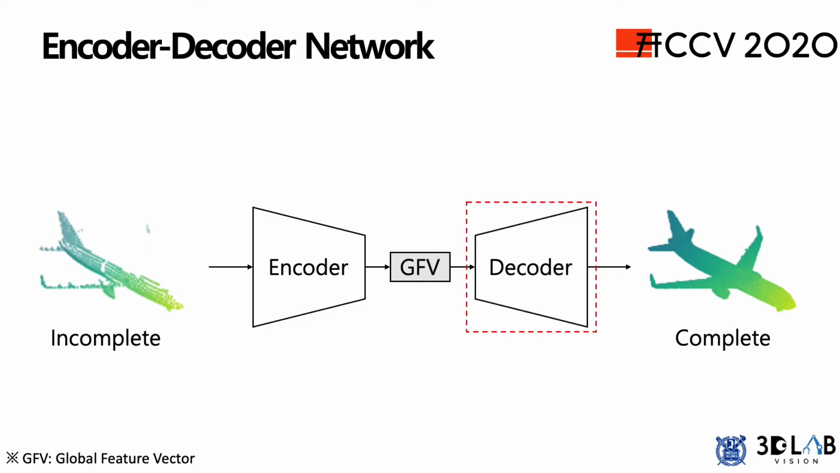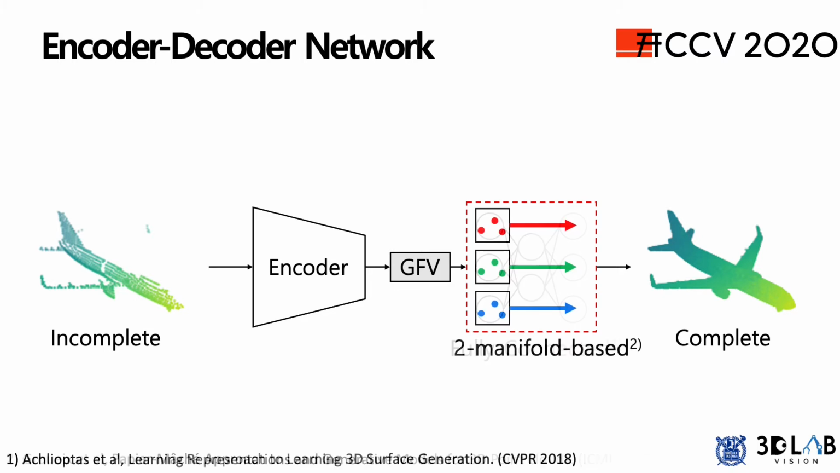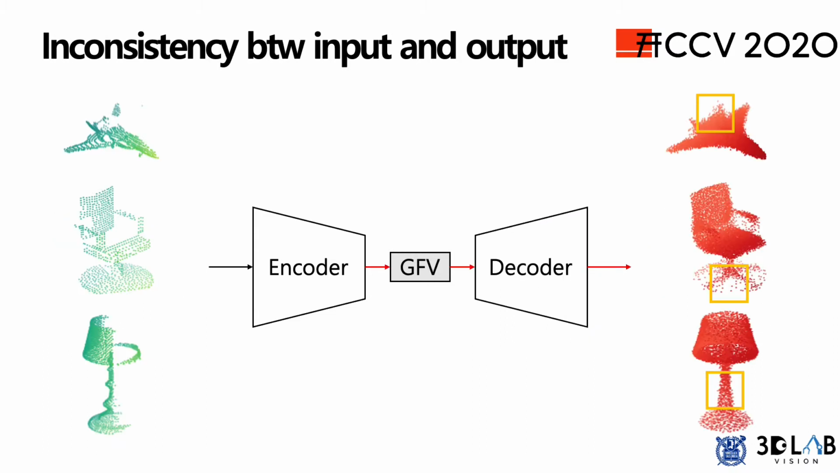And most of them concentrate on the efficient decoder design using various methods such as fully connected layers, manifold-based approaches, coarse-to-fine manner, and tree-based architecture.